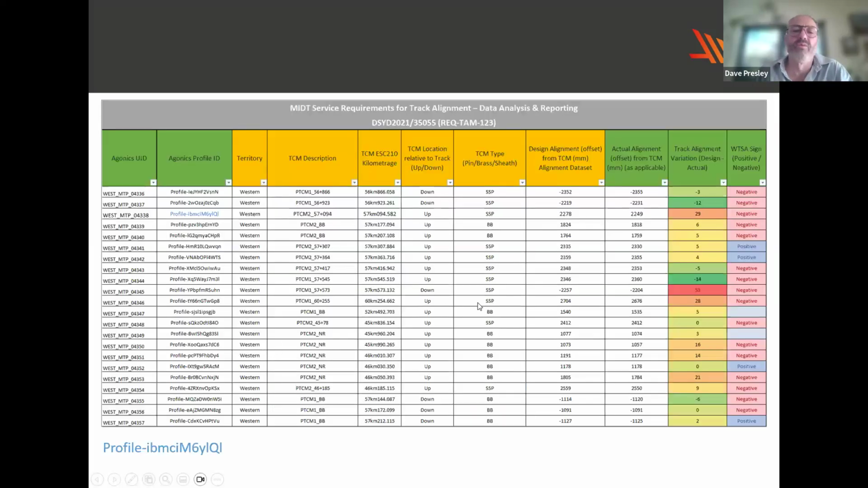This is a typical report, once again driven by Excel, that shows an alignment result. It is just a short subset of a report, but it shows where the measured alignment from the point cloud, from the TCM to the near rail, differs from the design alignment.